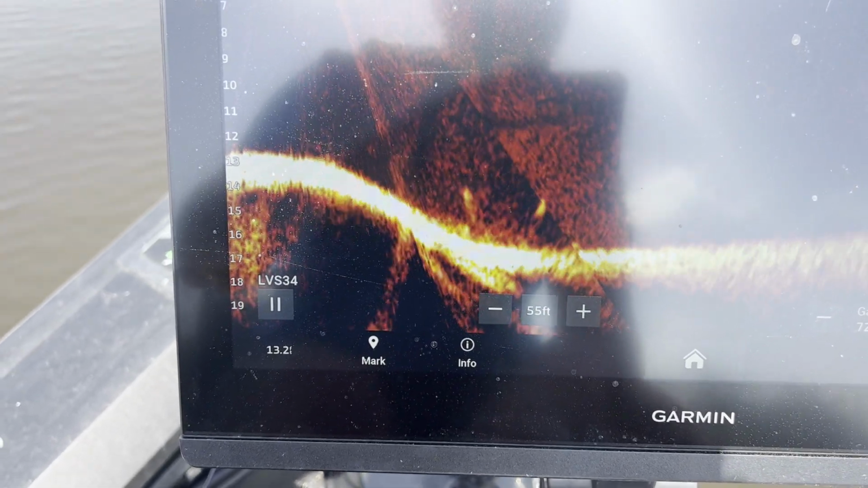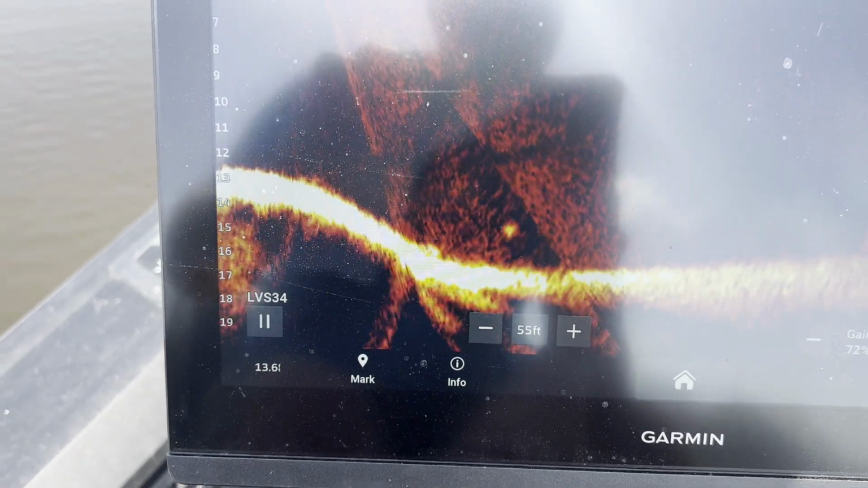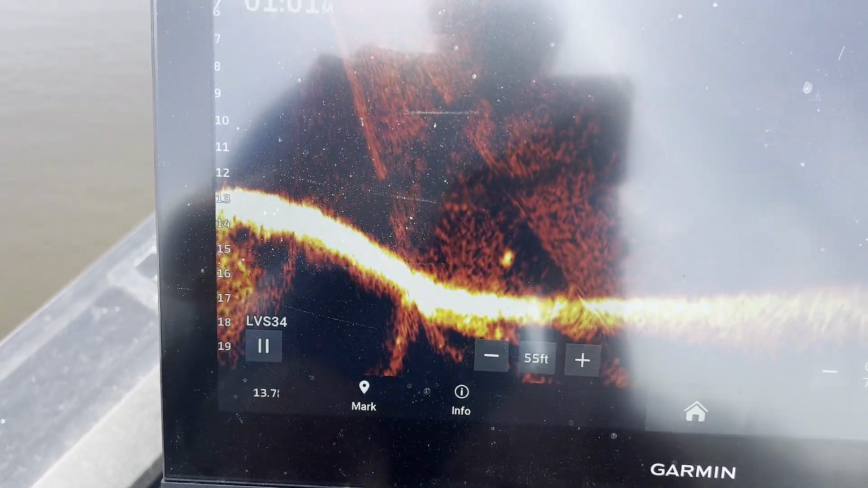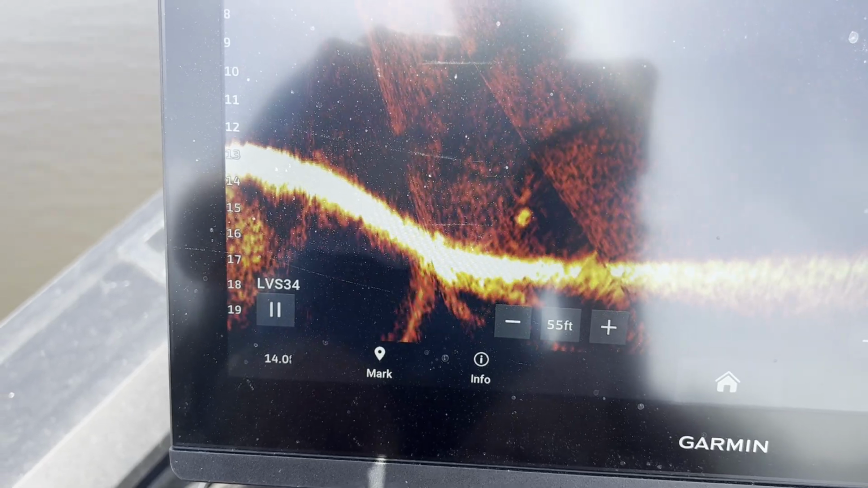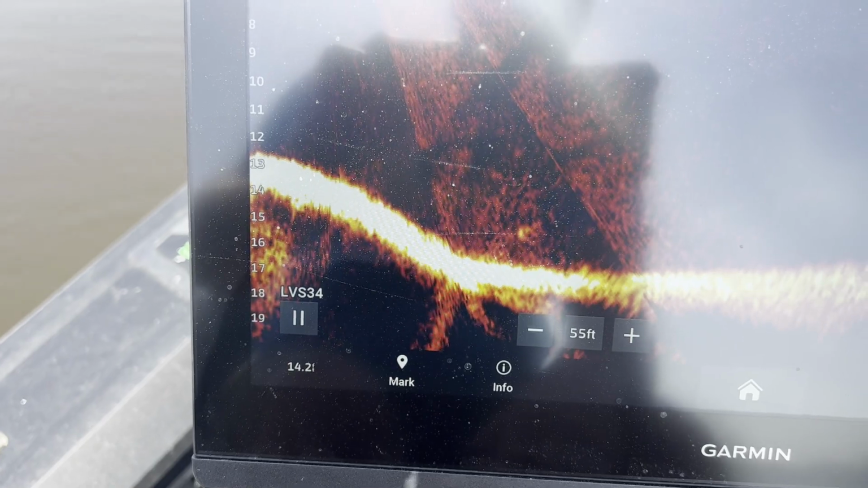That's why my screen is a lot dirtier than normal. I had to go into my settings and adjust my color gain up to 78% so I could see the fish. But he's sitting right there, and right there's the stump right beside him. You can barely see either one of them. Let's pitch at him.